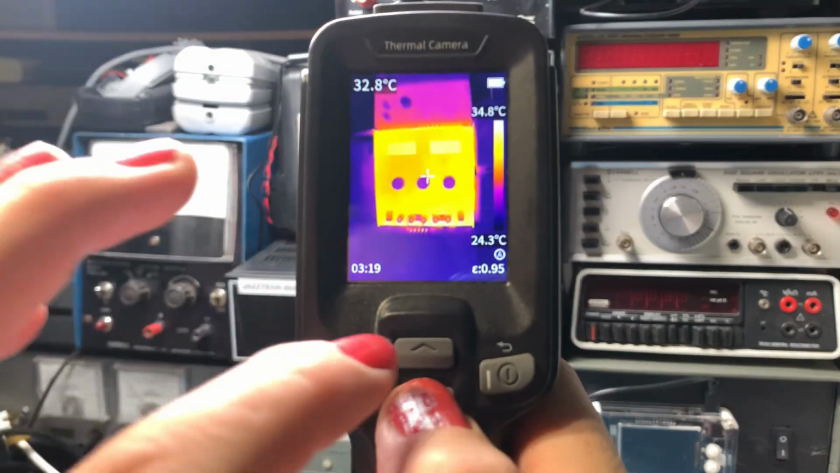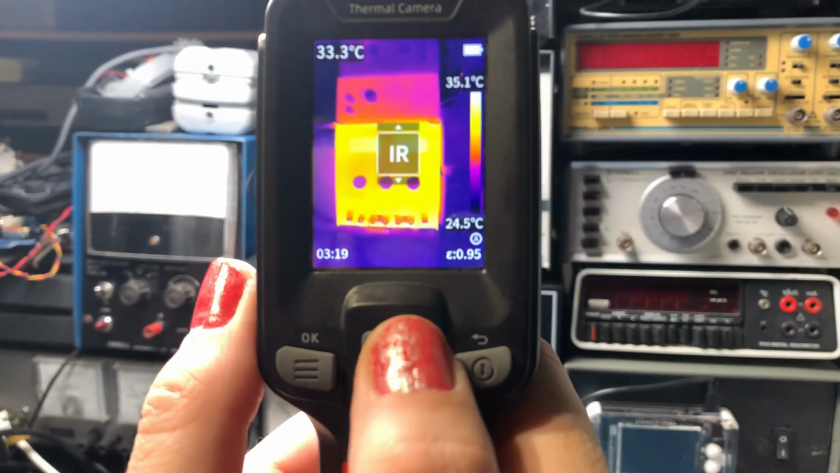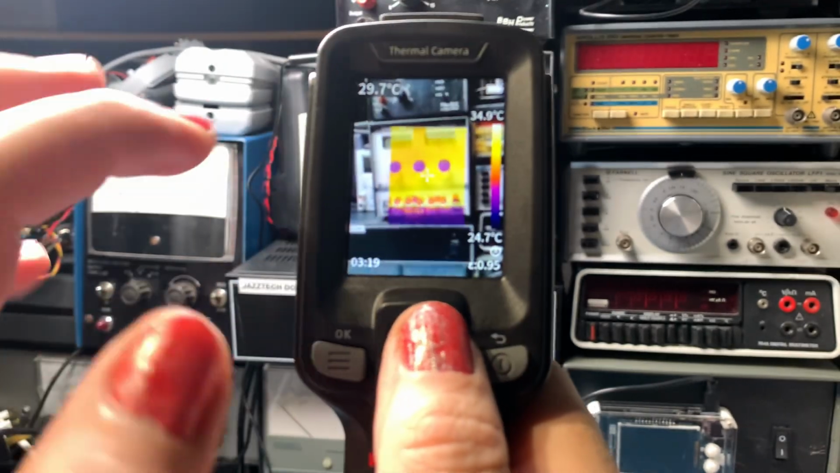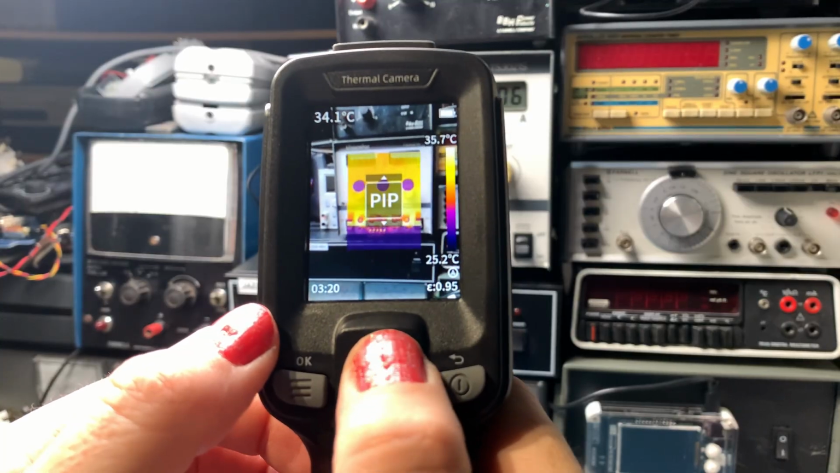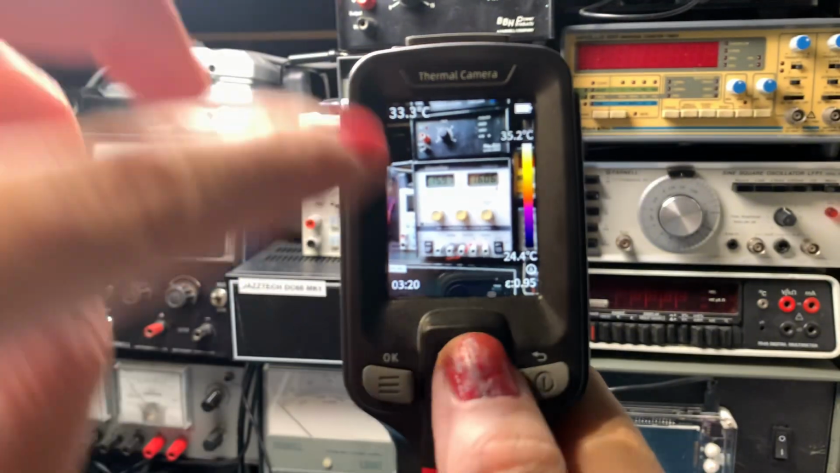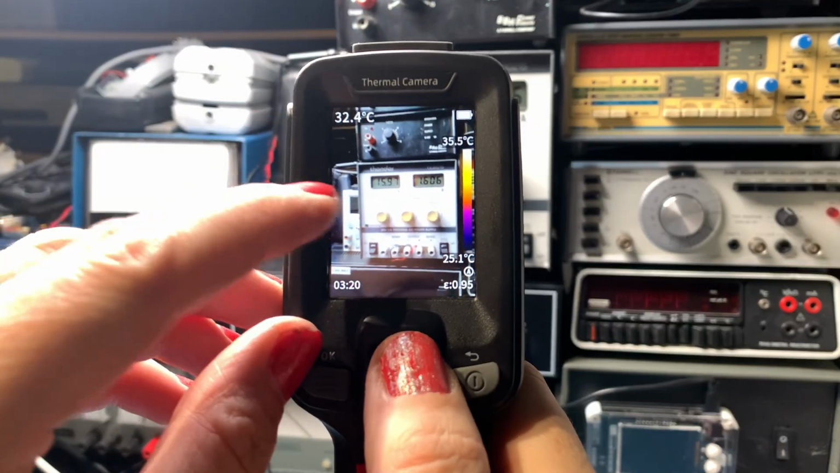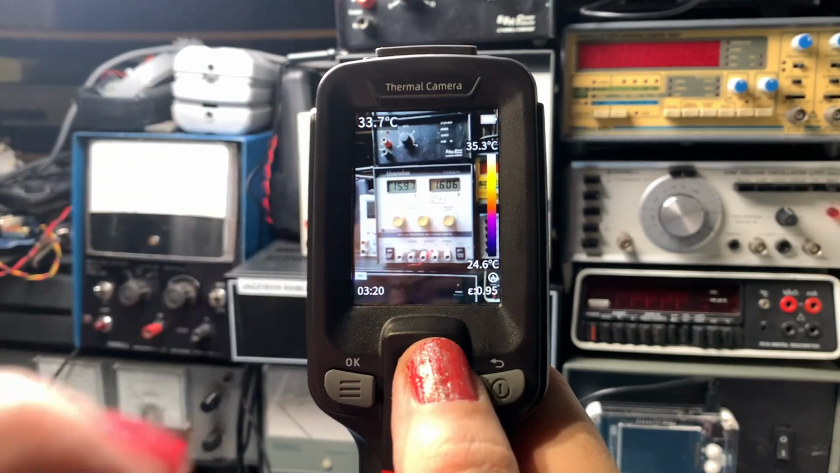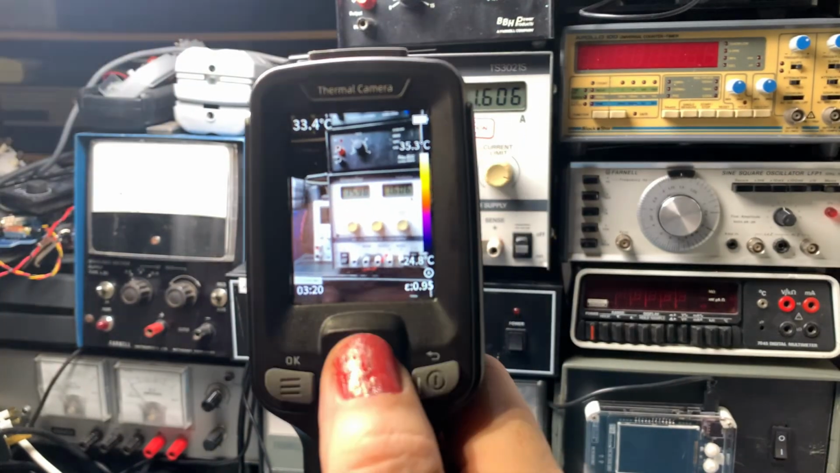So you've got the up and down in the middle here, does the modes. So at the moment we're in infrared mode. So if I go up one, we've got PIP or picture in picture. That just overlays a square of infrared on the picture so you can see what you're looking at. Go up again, you've got visible light, so that gives you the actual image, but you can still get your temperature readings. So I can see at a glance where my crosshair is. It's about 30 degrees, and I can see my high and low temperatures the same as I would in infrared mode, but I've got the full vision.